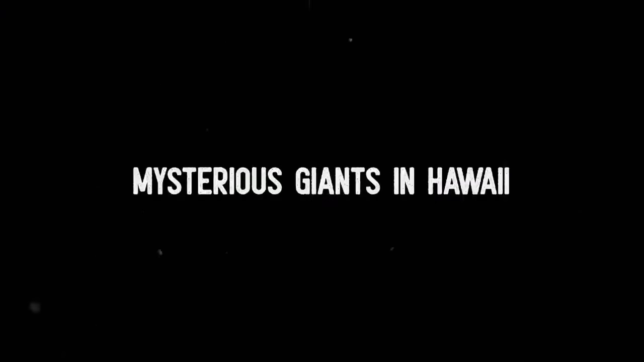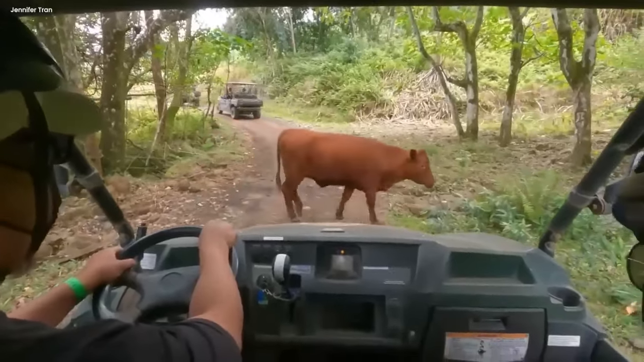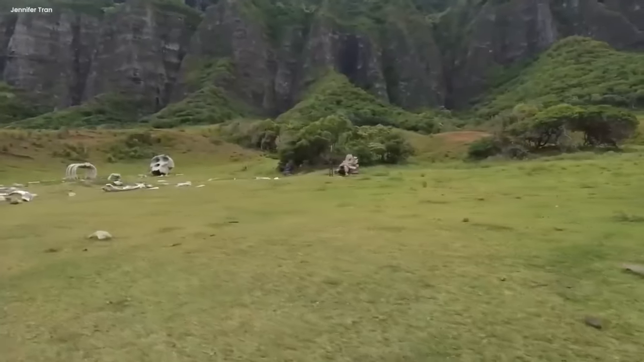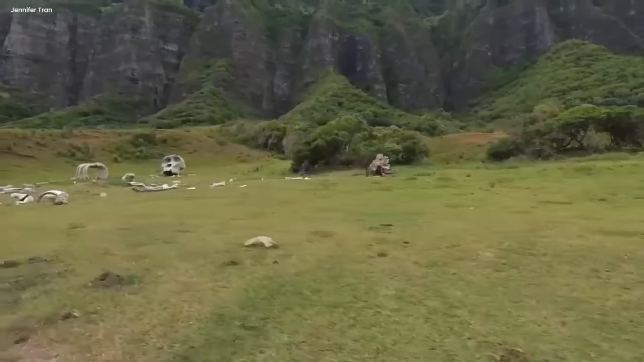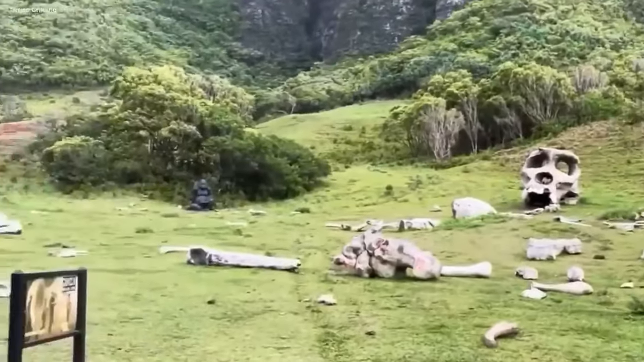Mysterious giants in Hawaii. In Hawaii, when the sun made everything golden, a strange thing was hidden in the greenery. A video showed it, like a story in pictures. The camera moved and we saw more than just plants. Big bones like from giant creatures were there. They looked odd, not like regular animal bones. It felt like they were from some ancient, make-believe giants.